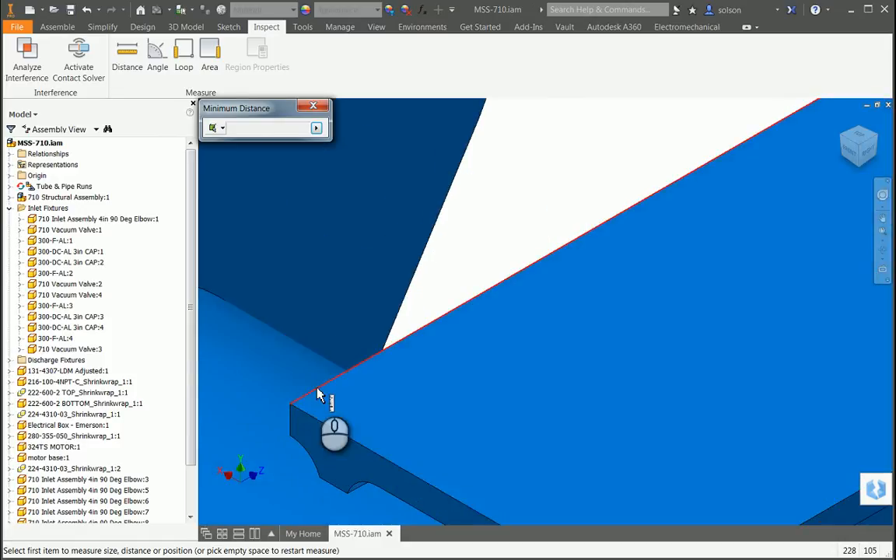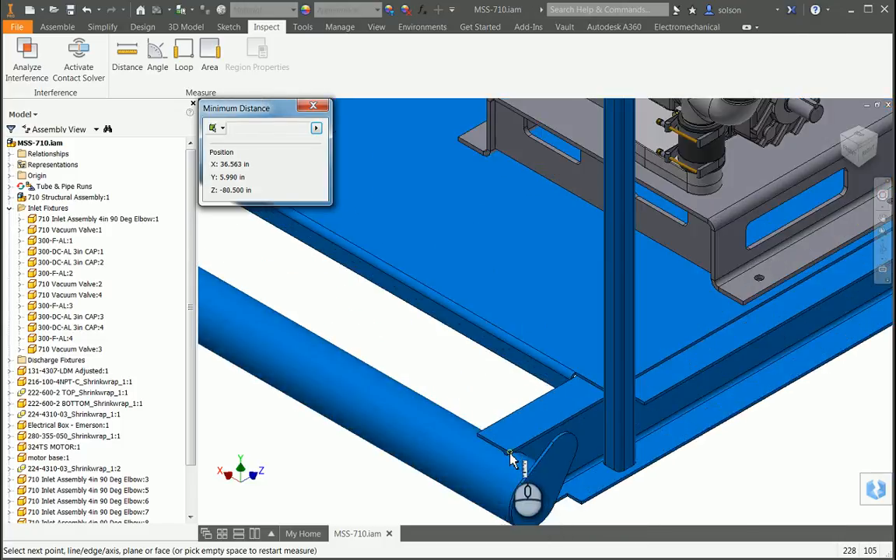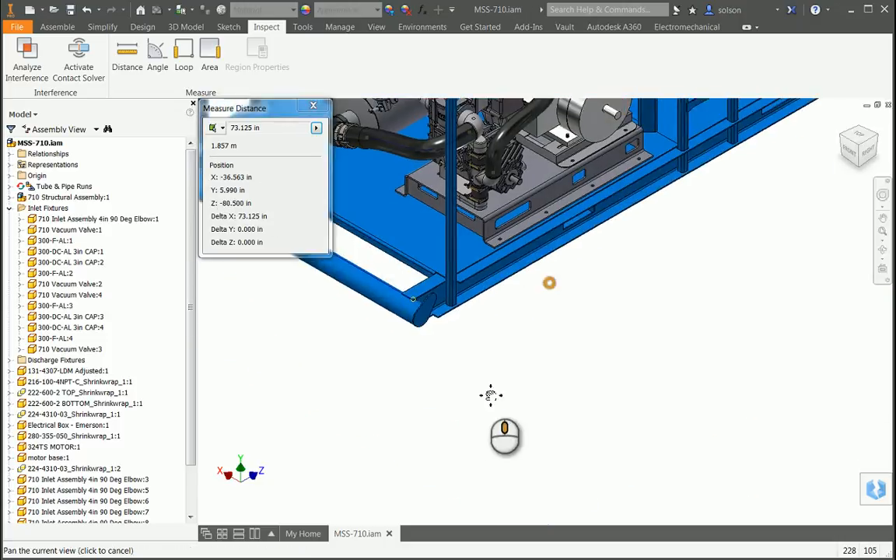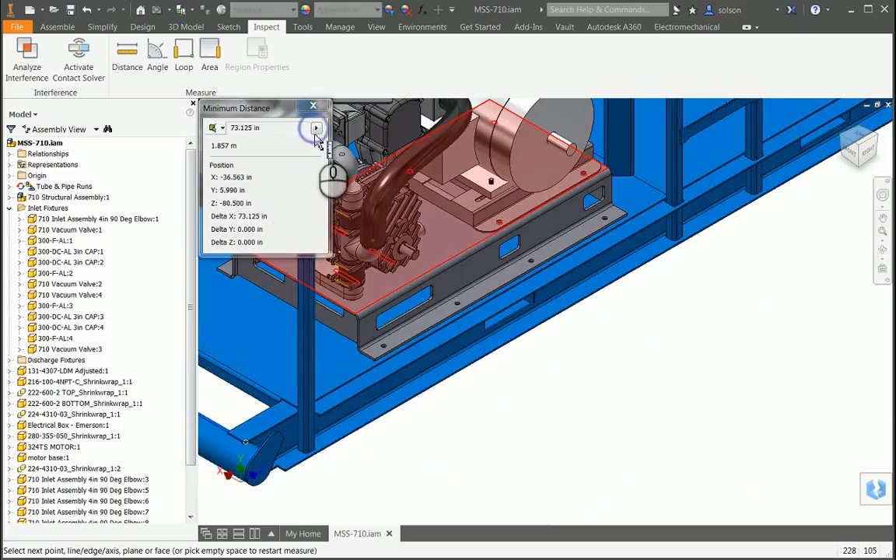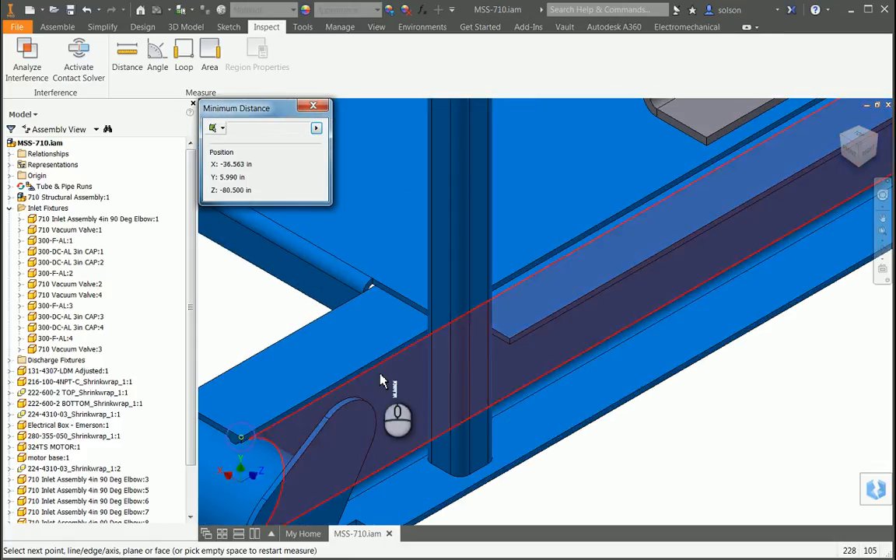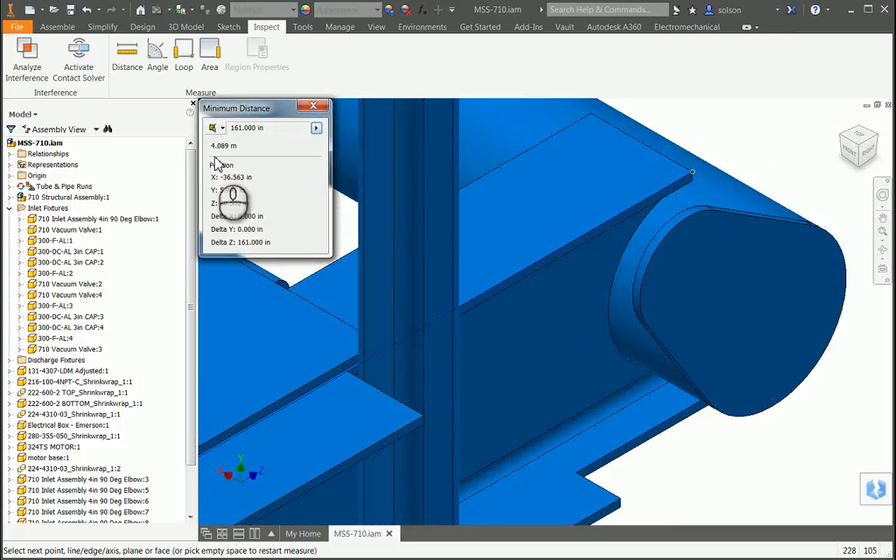So now when I measure from this corner to this corner over here, I'm going to get that it is 1.857 meters. And then I also want to get to the back here. So I'll restart this and go from this corner to this corner. And now you'll see that I get 4.089 meters. I'll use those values in ReCap when I set up my coordinates.